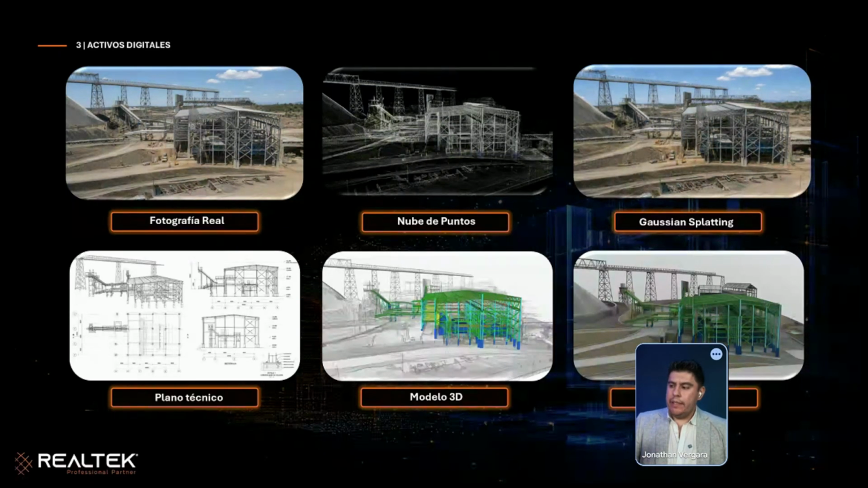Normally, to generate a BIM model, for example, you need between 5 to 10 people. This capture was in 1 week, and we generated all this information in, I think, 3, maybe 4 weeks.